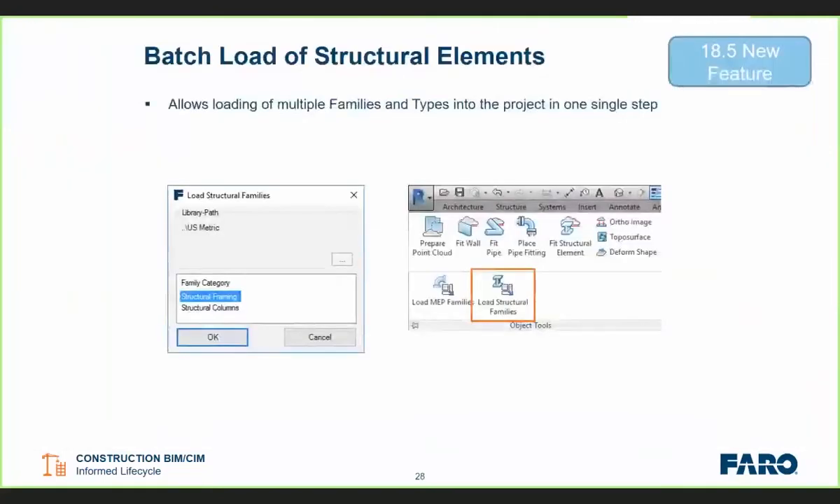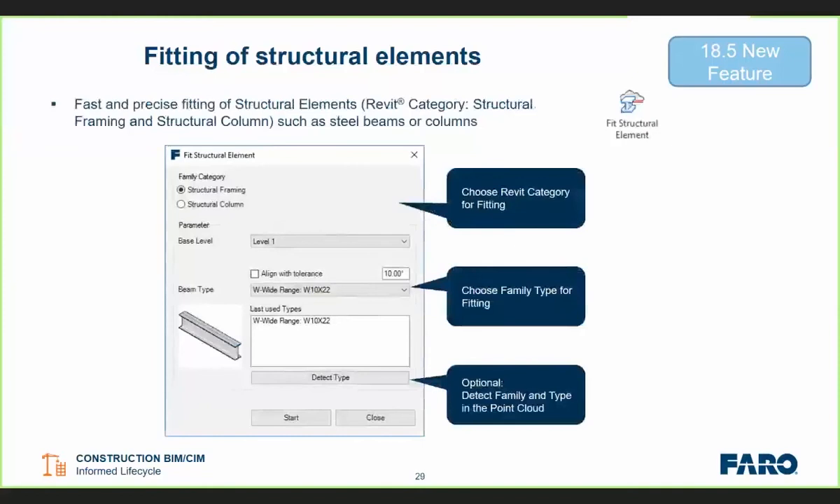So I mentioned before about the structural framing and the structural elements. If we're going to use this tool, we do need to batch load in some structural beam or structural column types to use, and that's going to make it much quicker in terms of fitting. But what we can do then is use our fit tool to choose either a structural frame or a structural column.